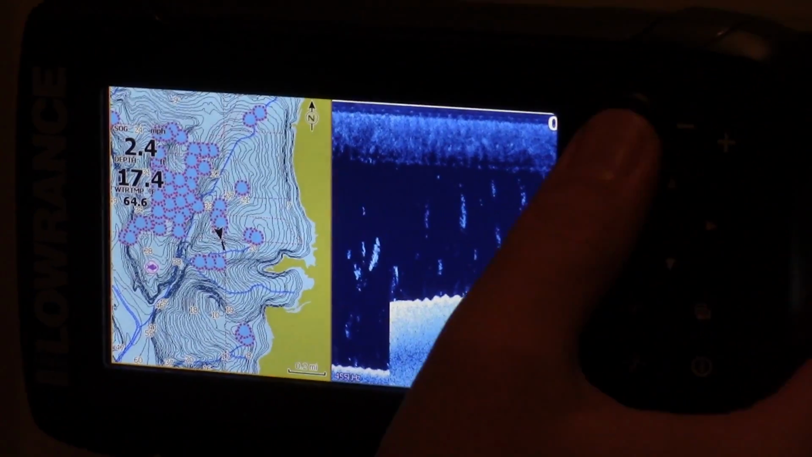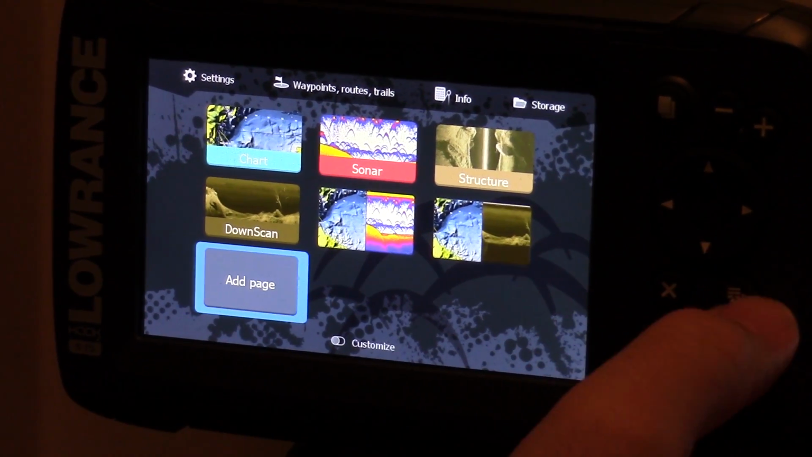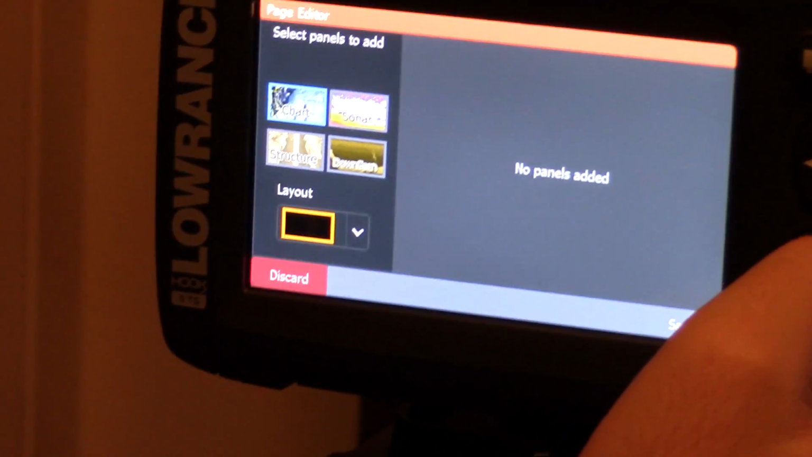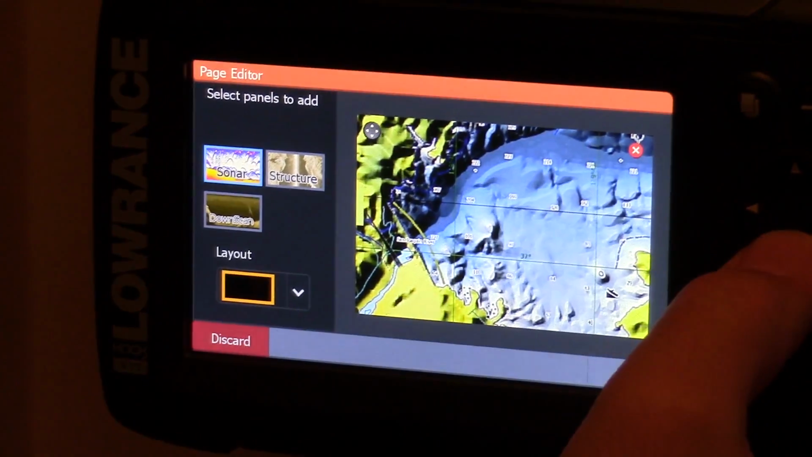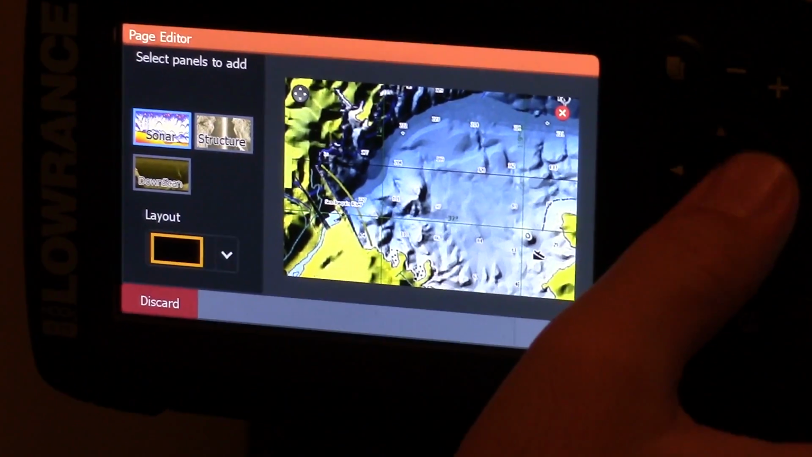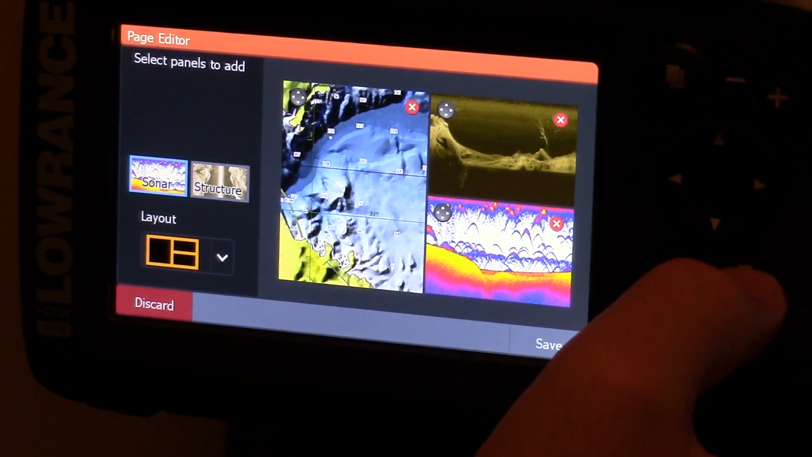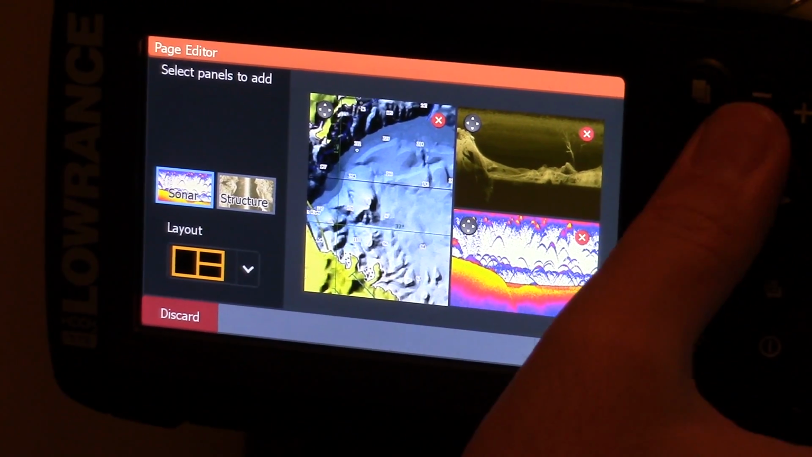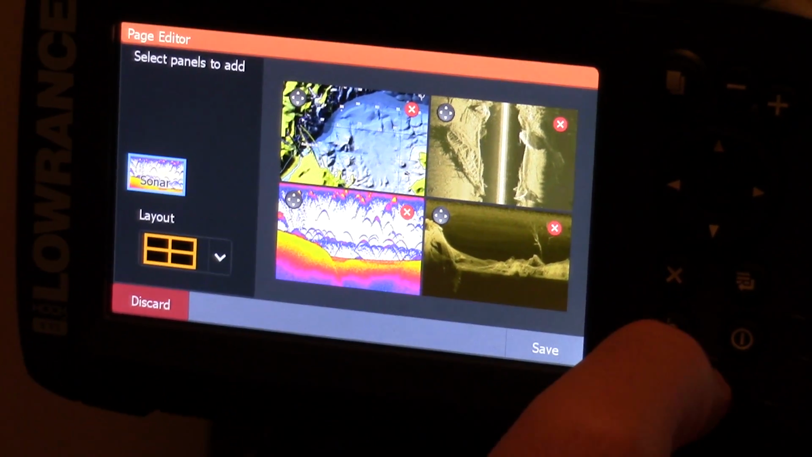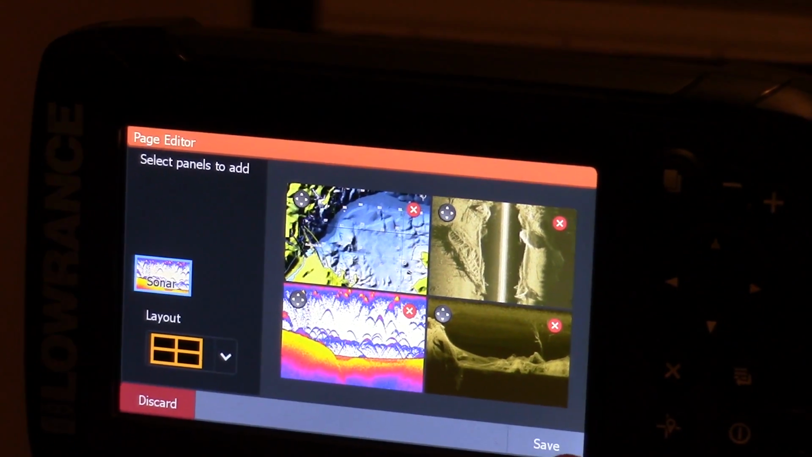So can you put 3 screens on there, if somebody asked me? I don't know. Can you? Let's try to put 3 on here. Let's put our chart, let's put our sonar on there, and let's see if we can do our down. Oh yeah, it does. Wow. I don't know if you could do 4. Let's try it. Oh, you could even do 4. Wow, that's crazy. And it's not a very big screen, so I wouldn't necessarily recommend that.